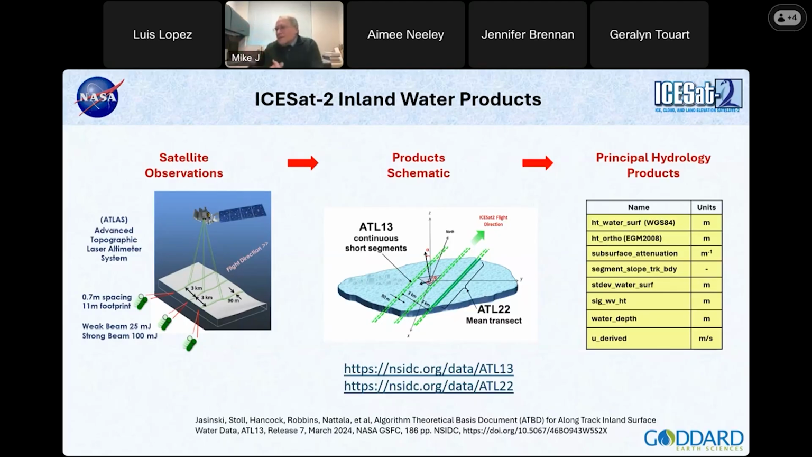As you see here on the slide, we have both orthometric and geodetic reference datums for these products. And for water, especially for hydrologists, we want to use the orthometric products. That's what you measure when you're out in the field, and you see the water surface height. That's what we go after.